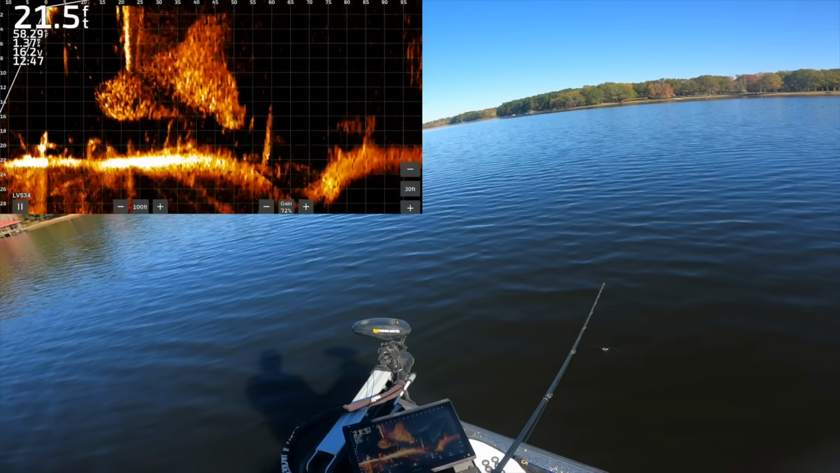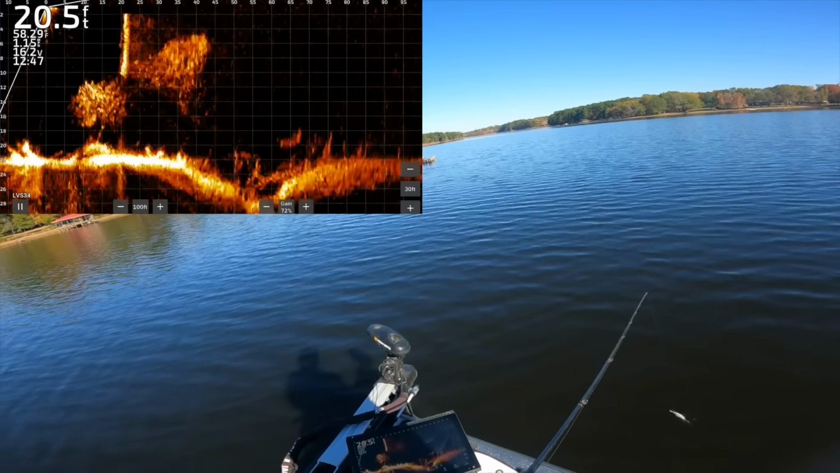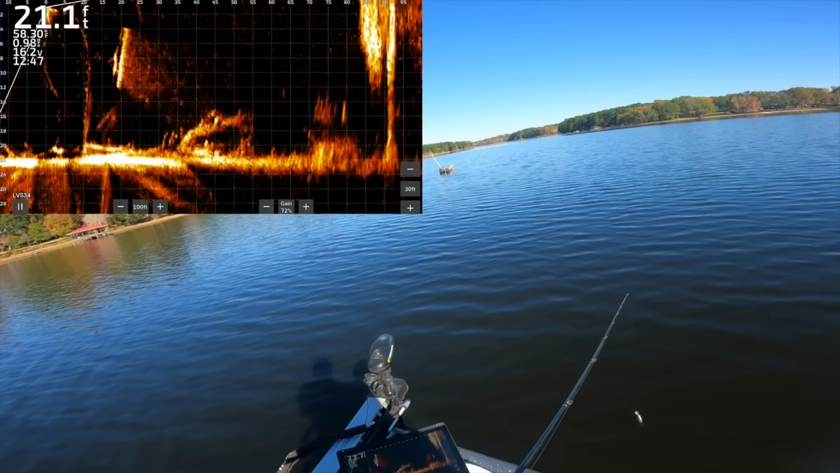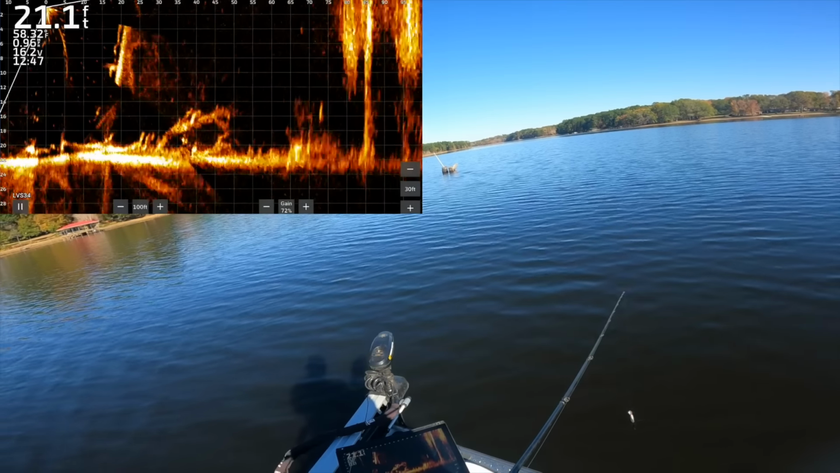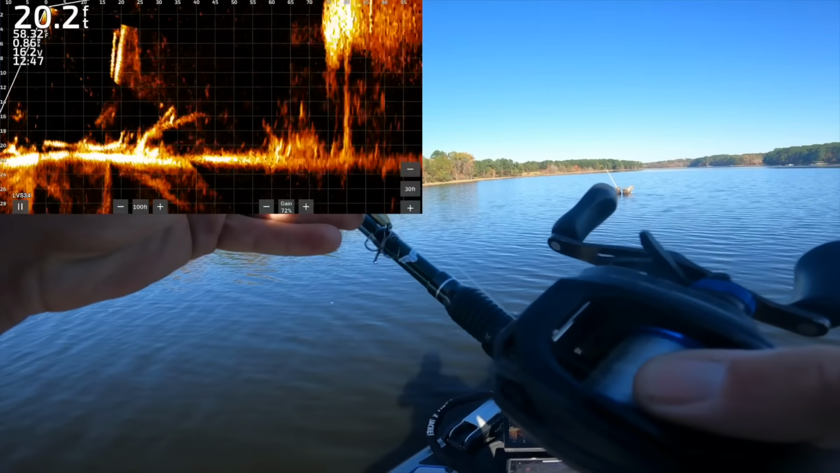All right, as we move up here in some of the standing timber, we got thread fins galore. That's a great sign. That means that the bass, if they want to, are gonna be able to position themselves within that timber. And god dang, you see that one down there about 70 feet, 75 feet. That looks like a big old gargantuan sitting there waiting.